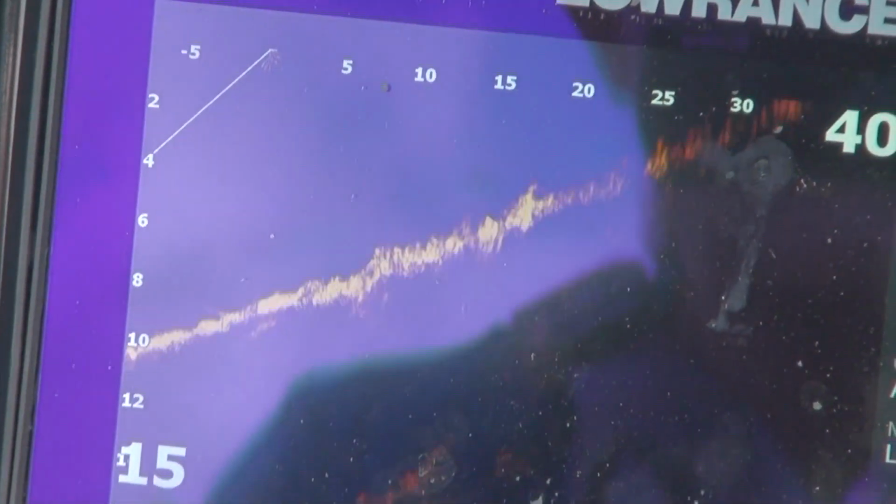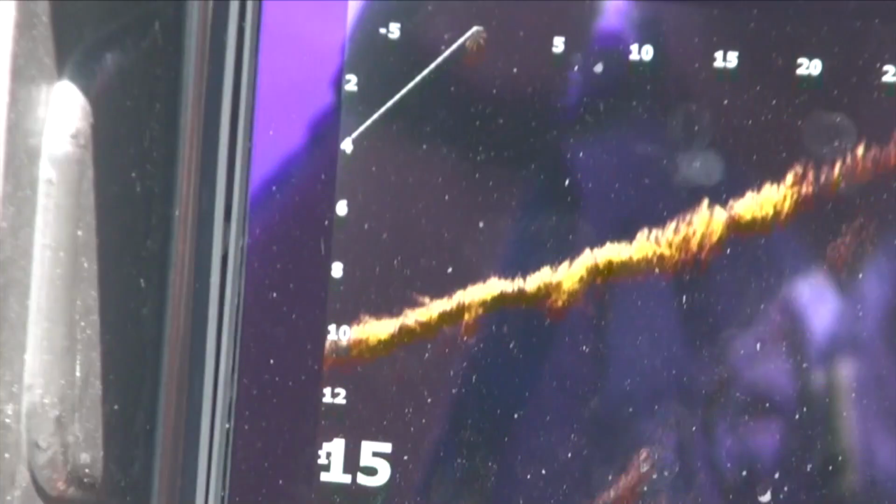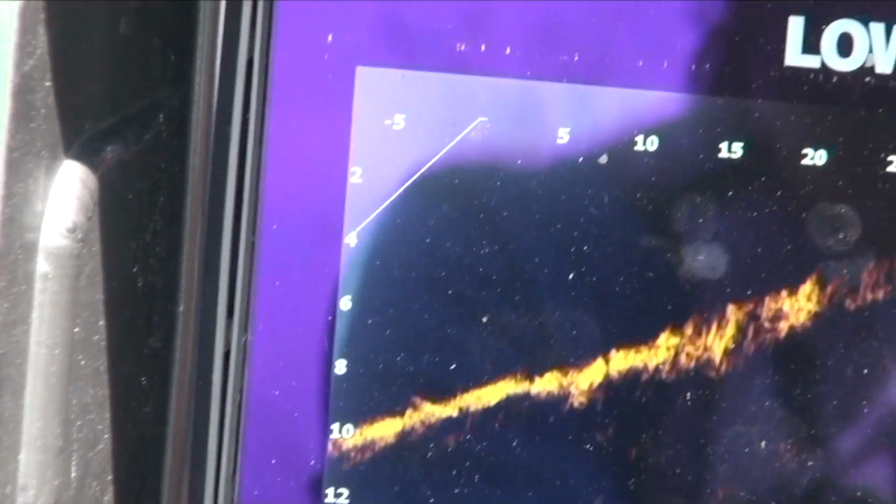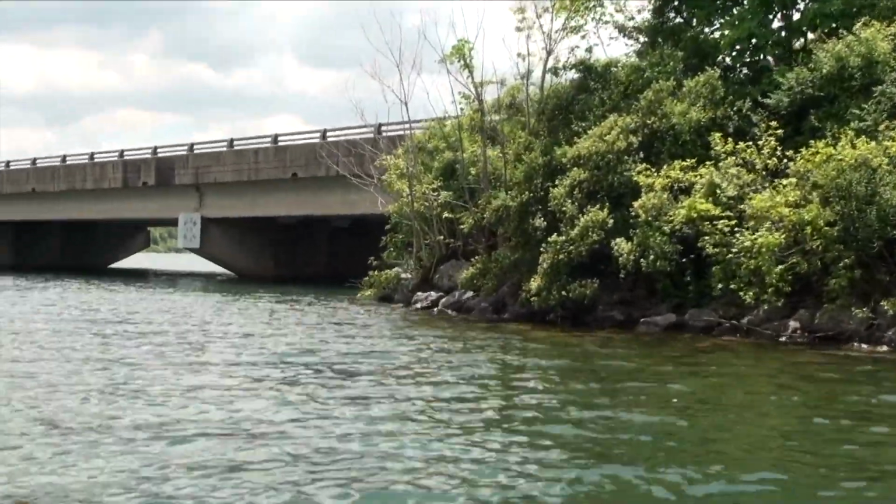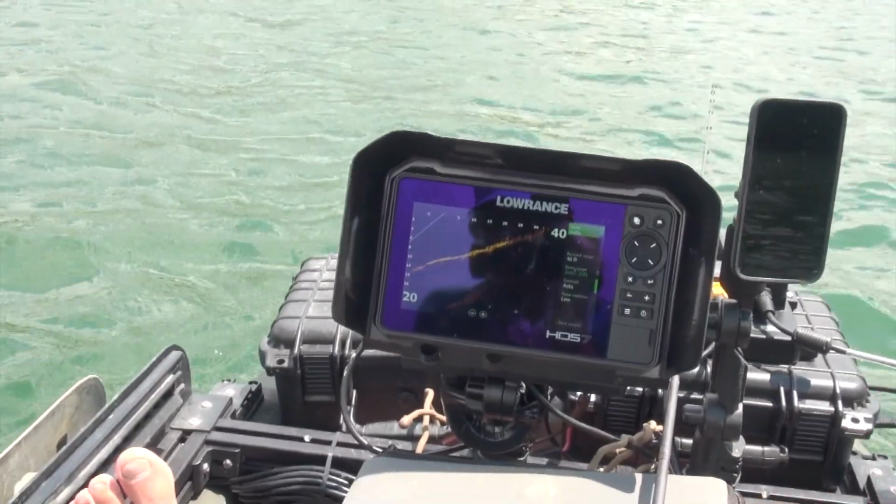But you get an overall idea of how many fish are in this particular area, and there's not a lot here. Let's keep this going. We're gonna round the tip of this little point by the bridge. We know there's gonna be fish by the bridge. Let's see this thing light up here in a little bit.